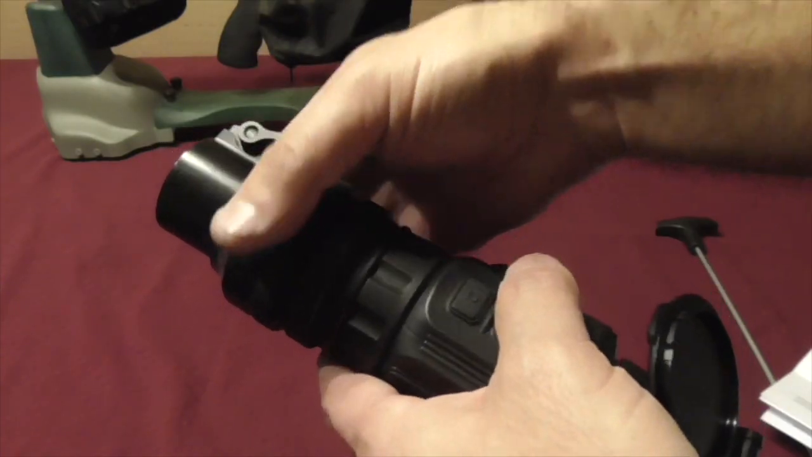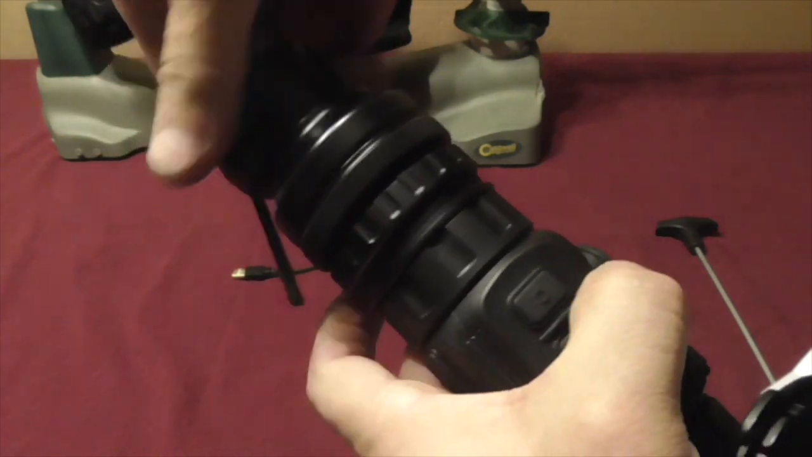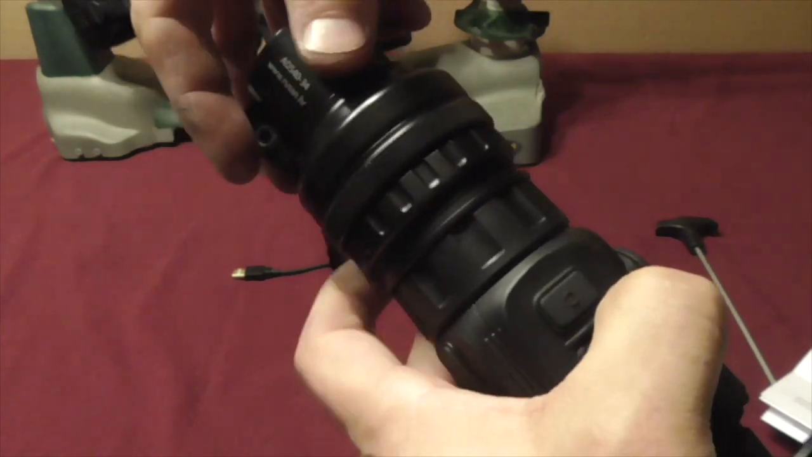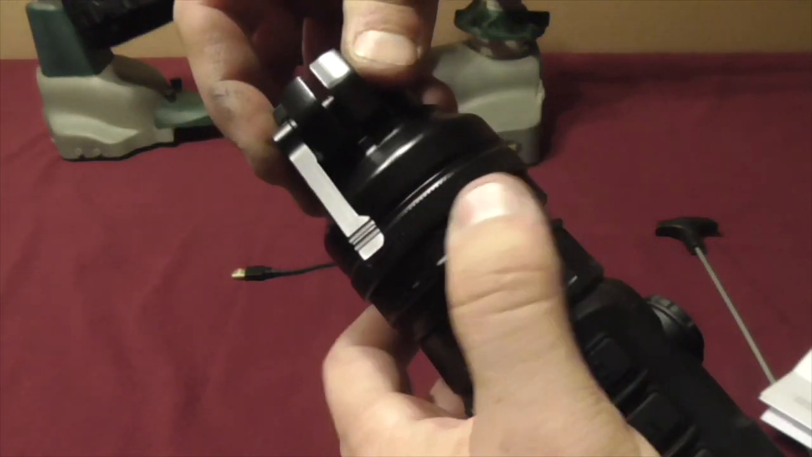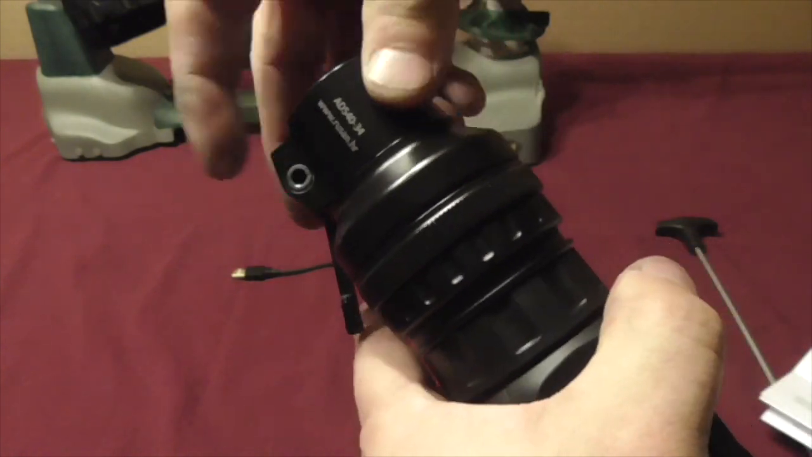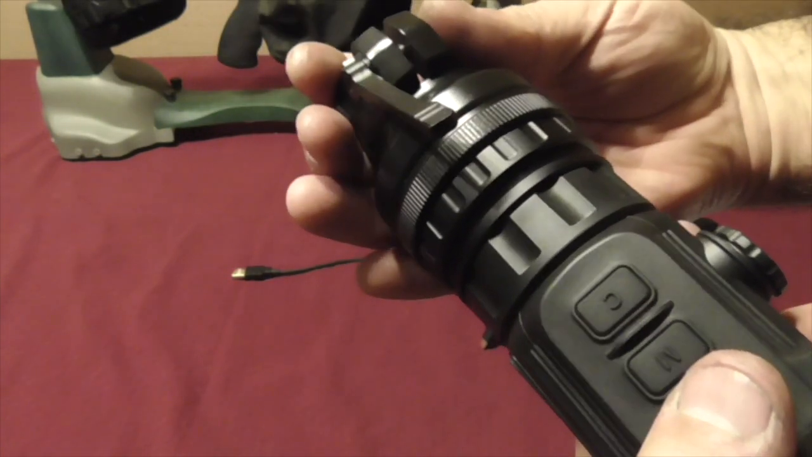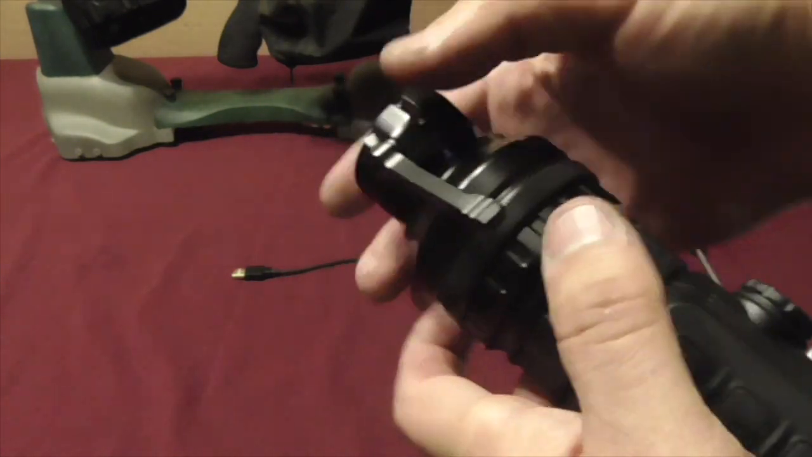So thread this on, and I'll just turn it until it bottoms out. Sorry for the sound. Okay, right there it bottoms out. So I'll go ahead and back it up a quarter turn, and then I'll come in here with the lock ring.